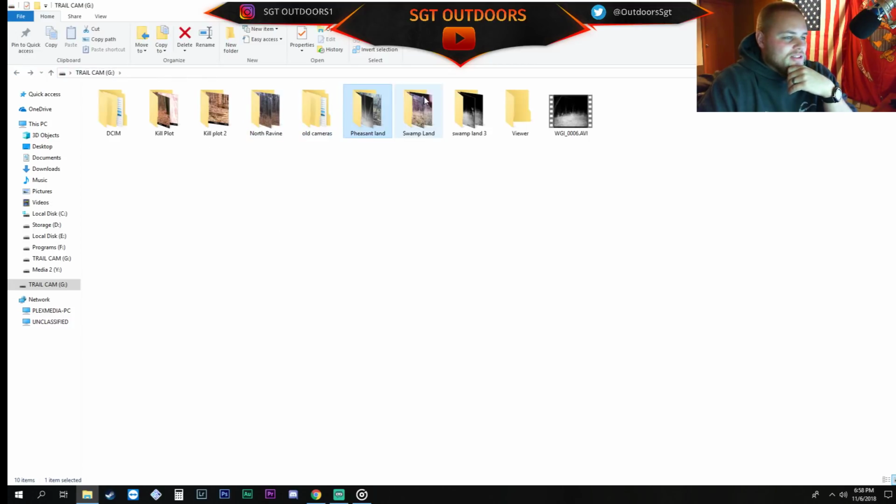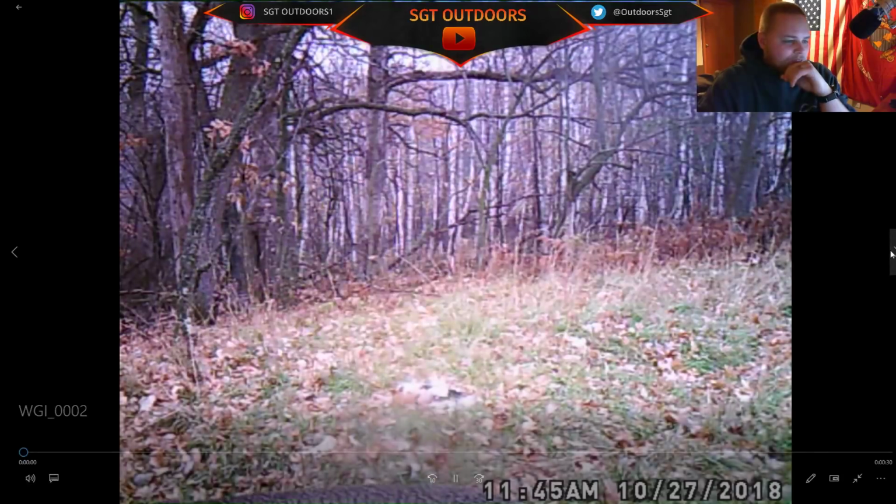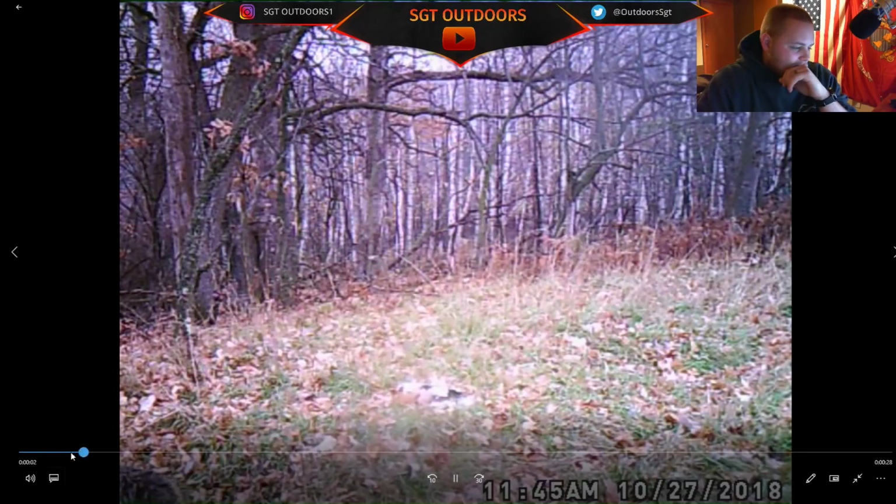Oh, let's see what else we got. Swampland. I know I got some interesting stuff on here as well. That, I can't tell if it's a deer or a coyote. Definitely looks like a coyote, but I feel like it's a deer. You can't really tell. That's all I get of it. Like, I thought it was a deer right away, but then when you look at its tail right there, it kind of looks funny.